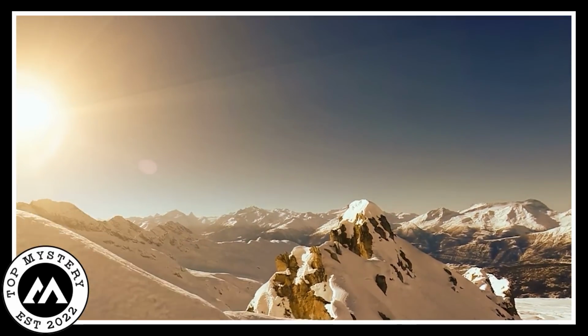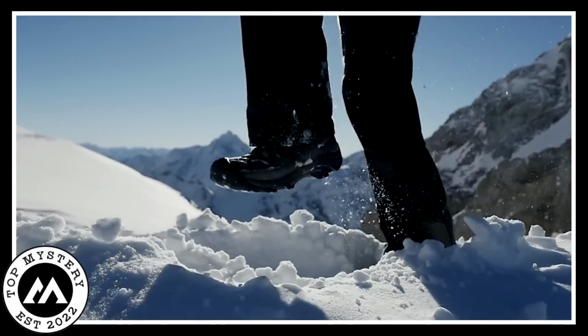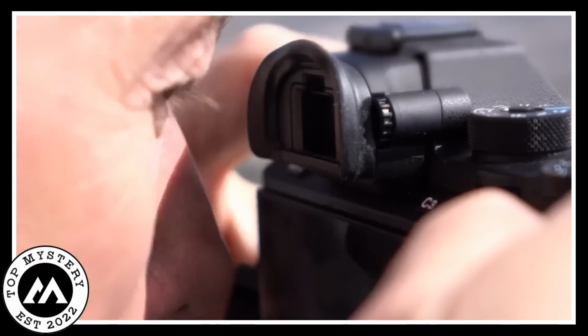The mysterious coyote. In the quiet mountains where the snow blanketed the ground, a camera captured a sight that was beyond rare. It was something never seen before, a mysterious creature in an uncommon moment.